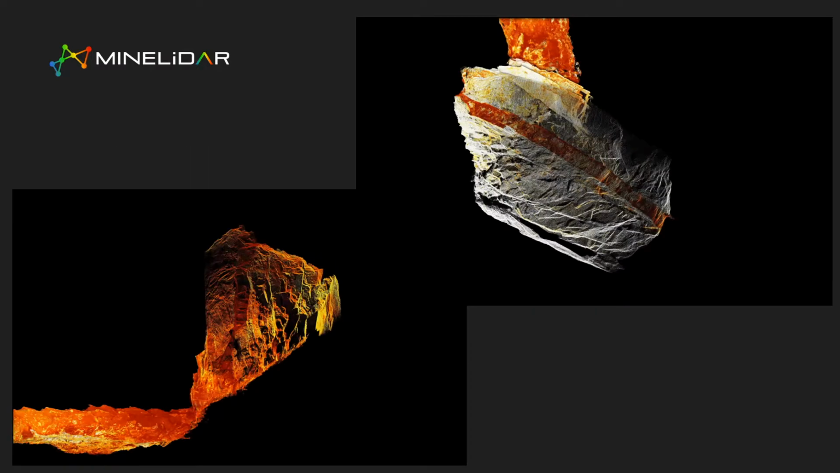This is a failure that we scanned, and this is the case in point around intensity. Very clearly there's an intrusive dike through this failure, and that's where the intensity can help to identify what's changing.